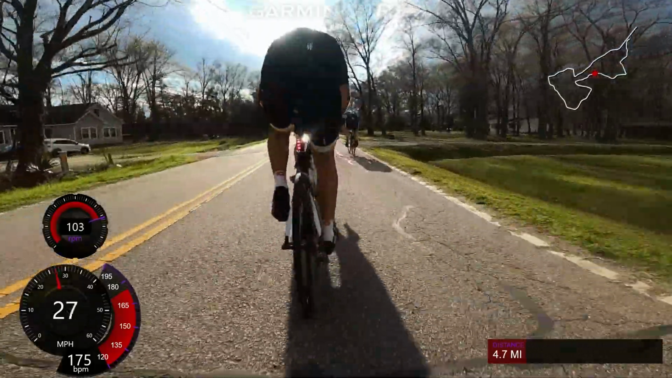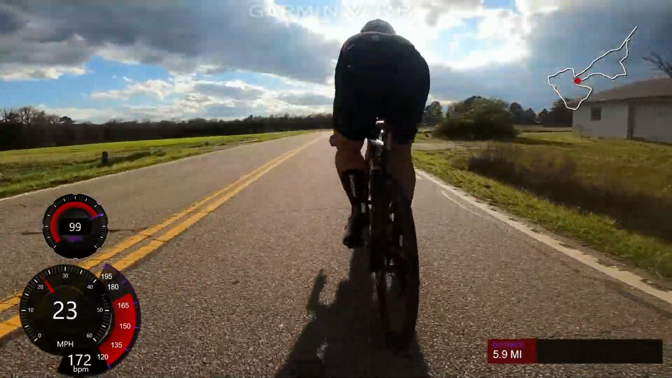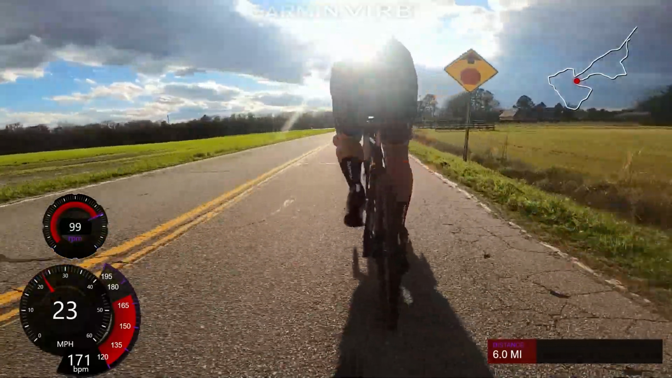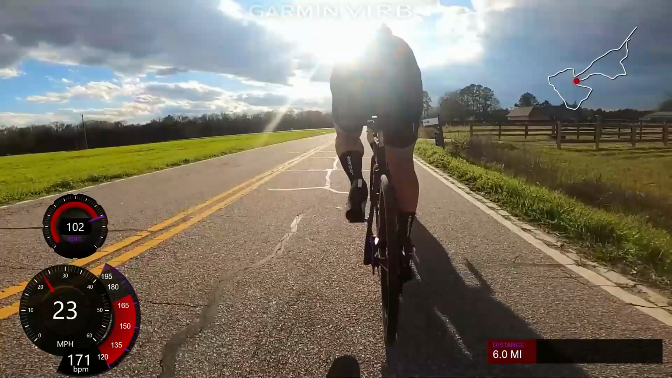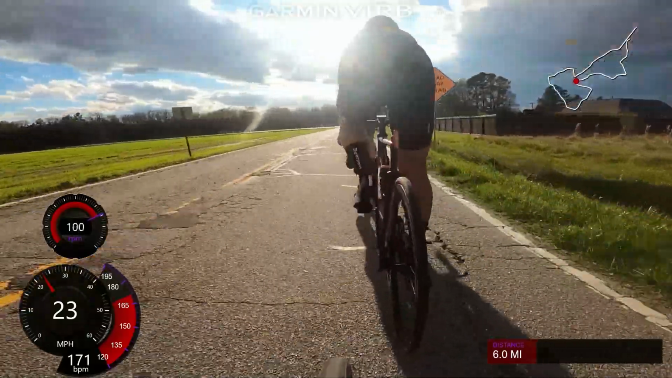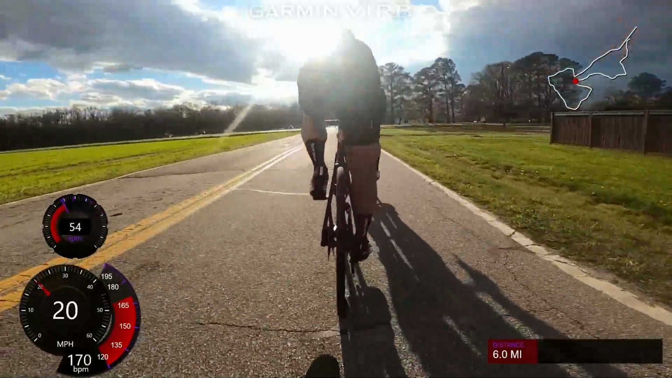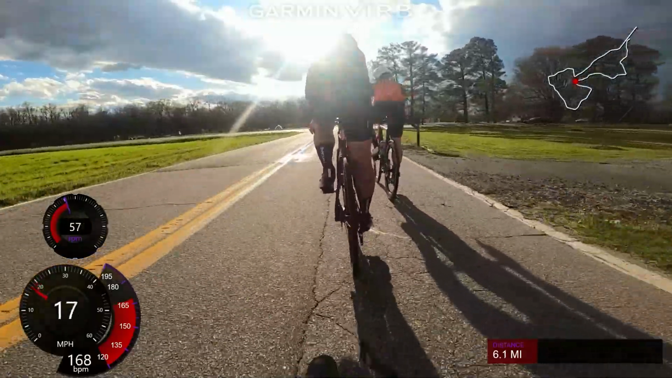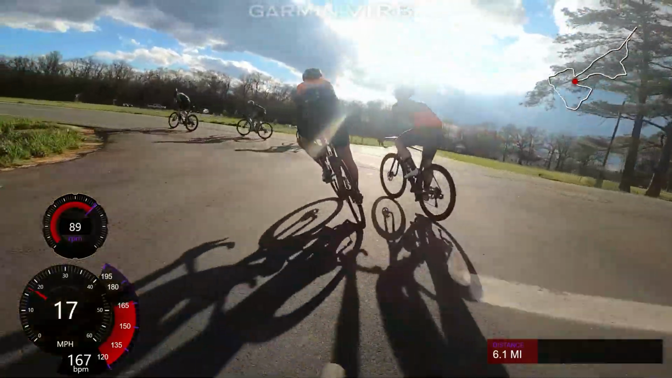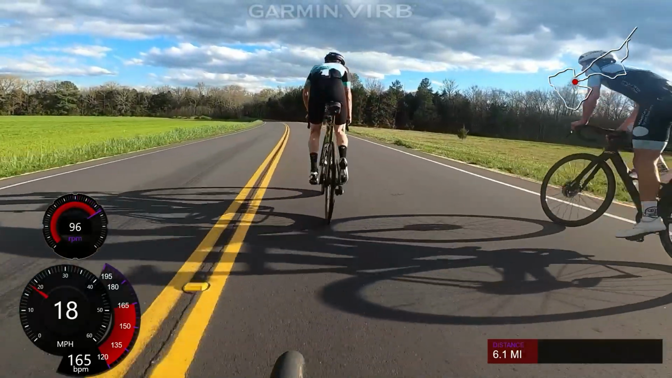So that attack earlier, that ended up sticking. There's about 3 dudes up the road now, and we're chasing. But right up here, stop sign to a left turn, and there's a car coming, and we end up actually catching them right up here. So that sucks for them, but we were reeling them in as the ride was going on. We're 6 miles into the ride, so they held a pretty good amount, but they didn't last long. But the car stopped for us, and those are the 3 that were broken off.